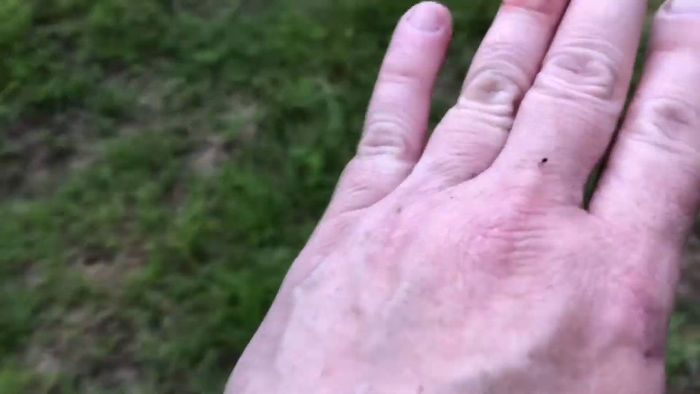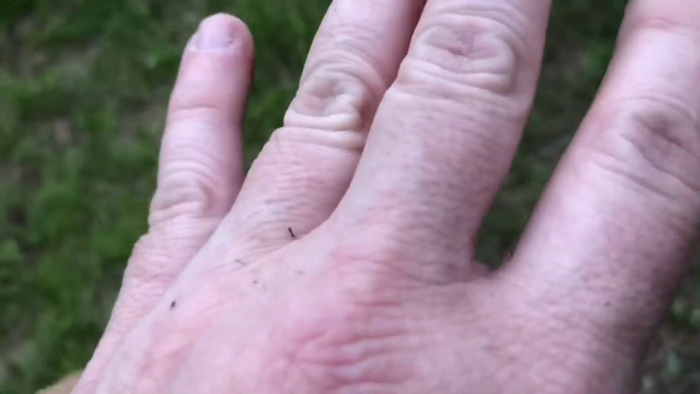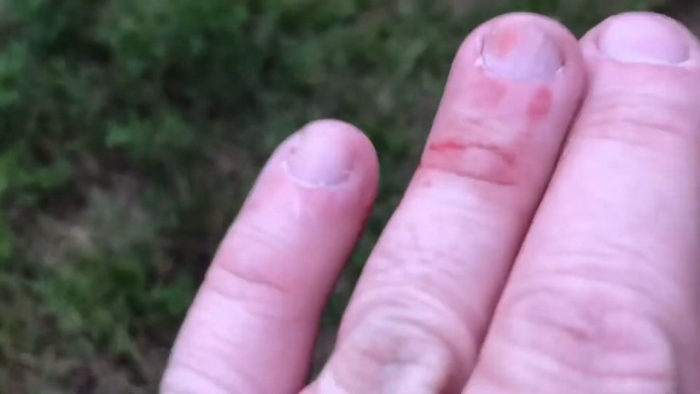They're just these little regular ants, I guess. They tore my hand up, and then as I was dropping the cat food, I cut my finger on the lid. So I'm getting out back here before something else bad happens. Oh, me oh me.